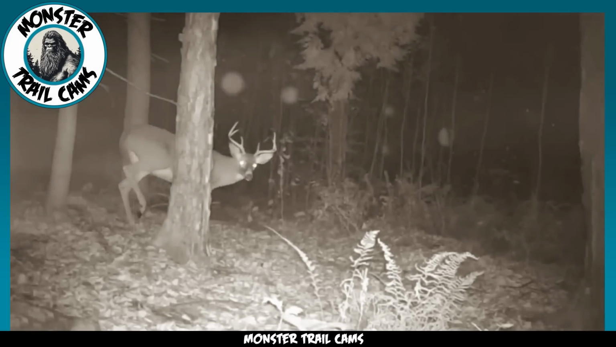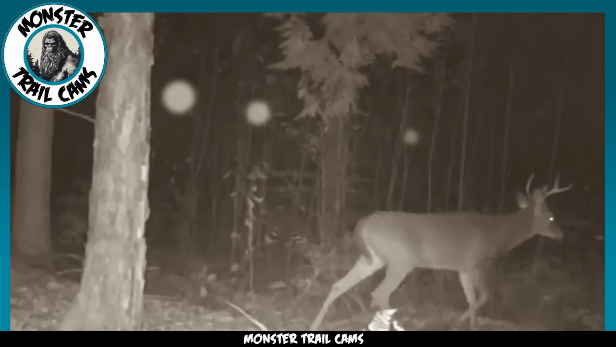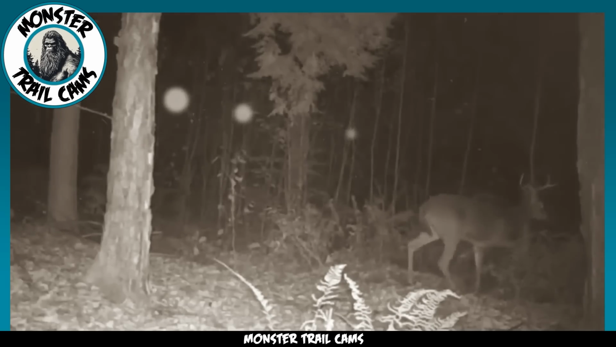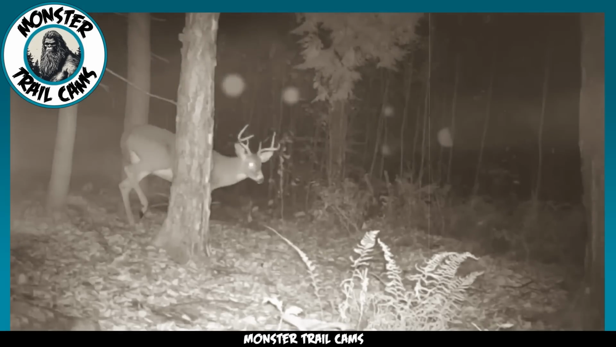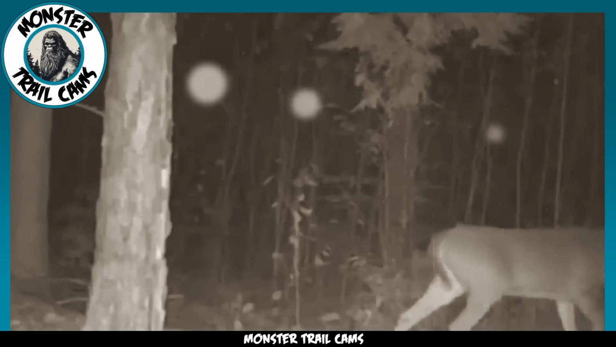Next, we have a few seconds of footage of a white-tailed buck passing by a trail cam, and while he might seem to be the star of the show, he is not the reason we are reviewing this footage today. Take a look at the orbs hovering in the center of the screen. There are 3 of them, organized from large to small across the frame.